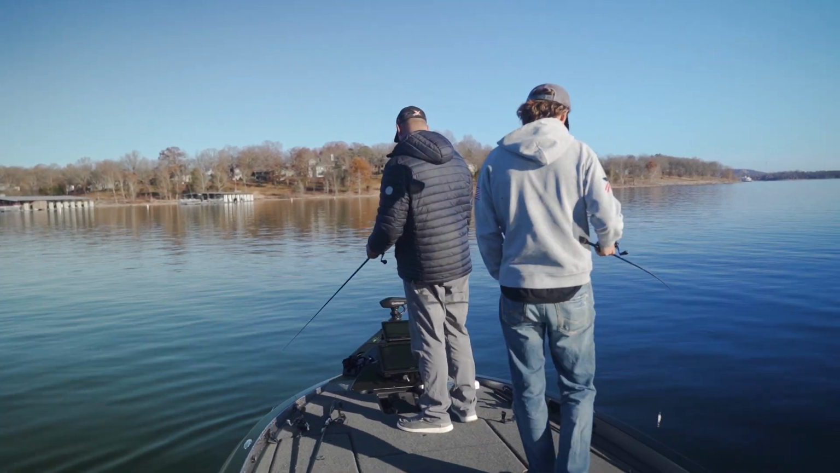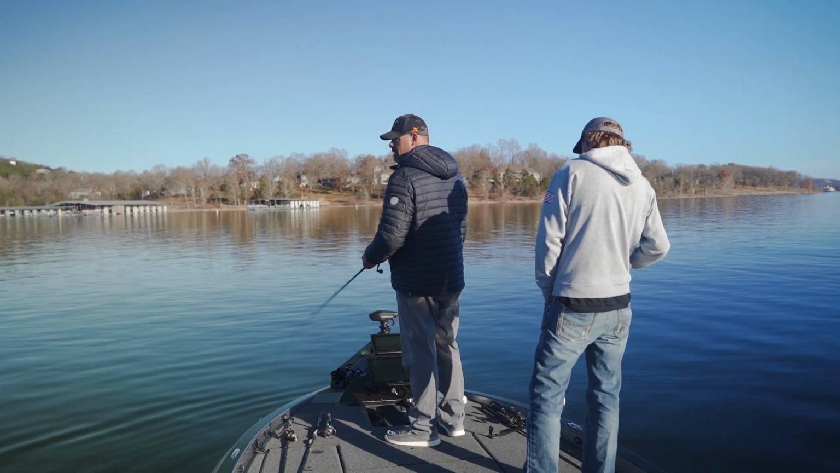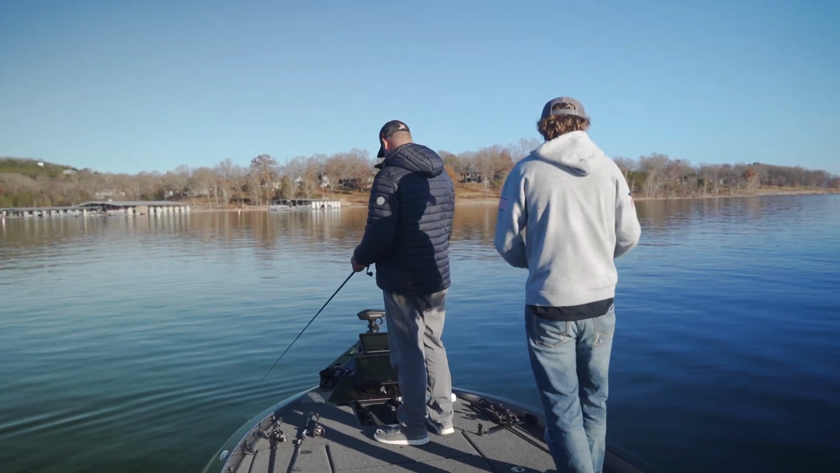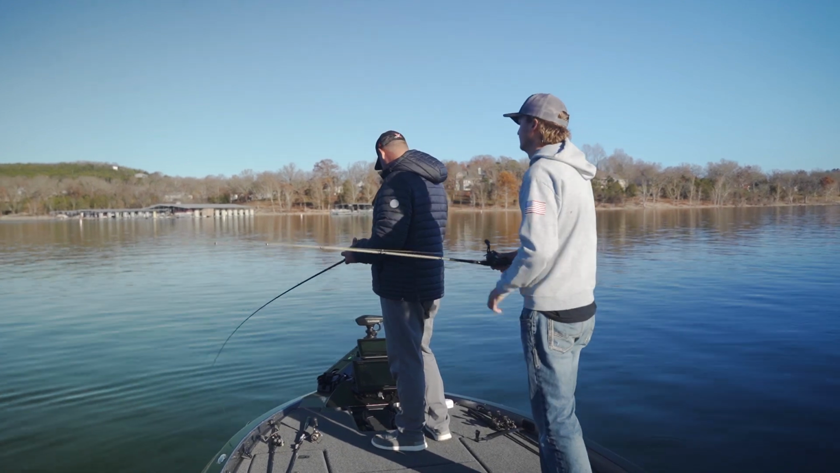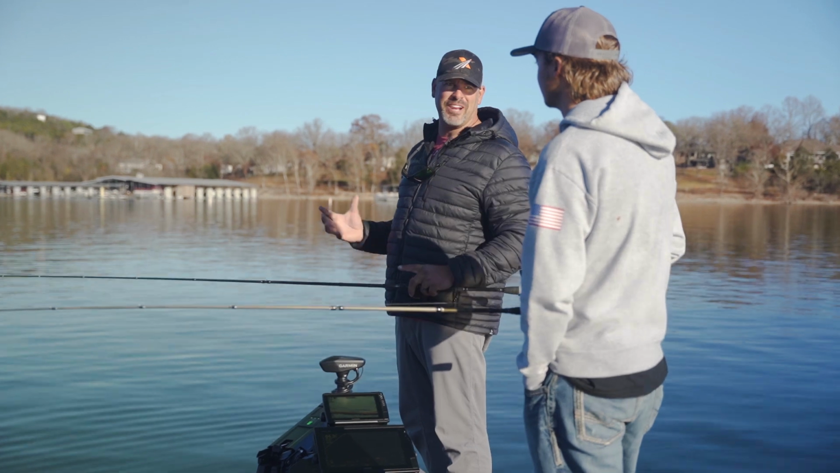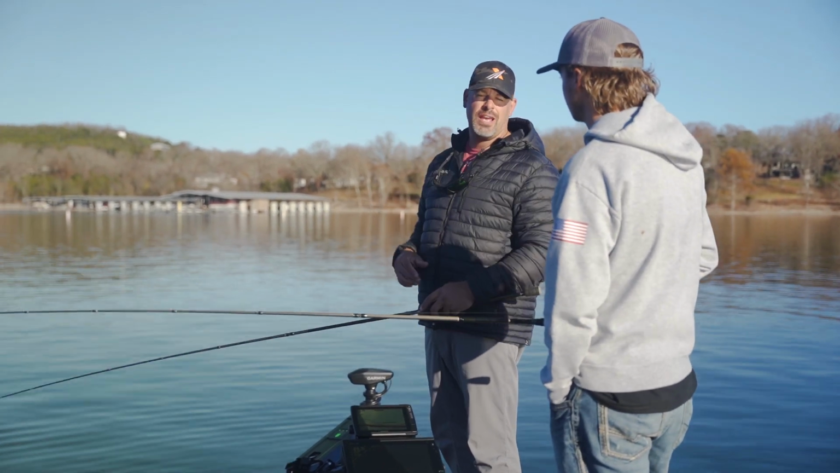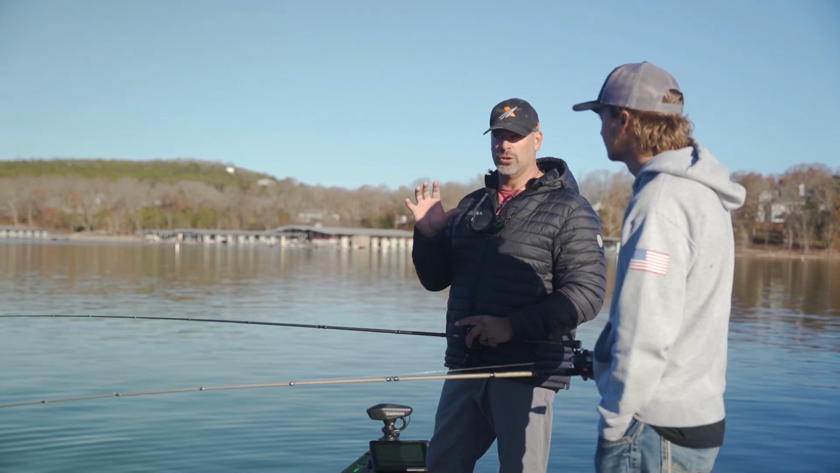The whole key, especially in these groups of fish, is all you gotta do is catch one. You bring one up, and everybody sees these pictures on Facebook of spaghetti, all these fish going crazy. The biggest misconception is people are on their graph looking for that.